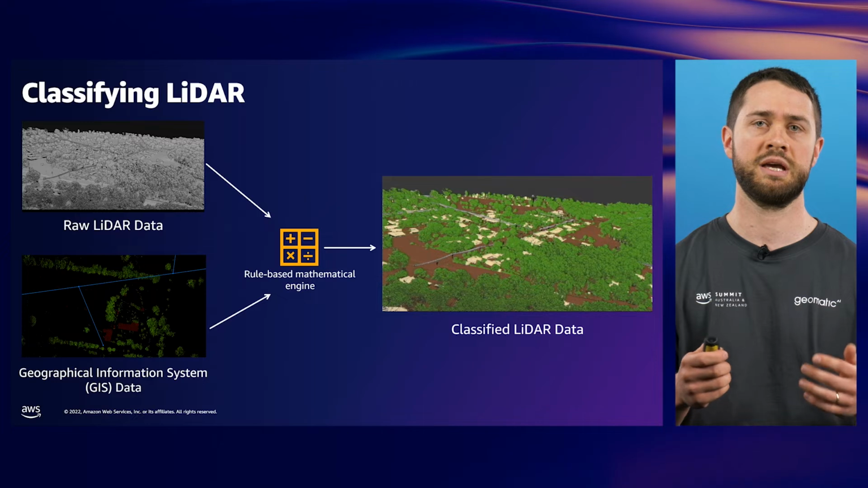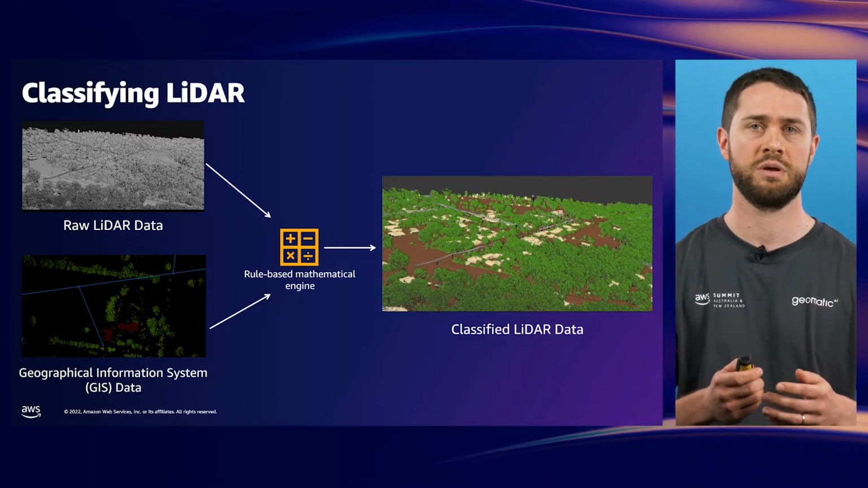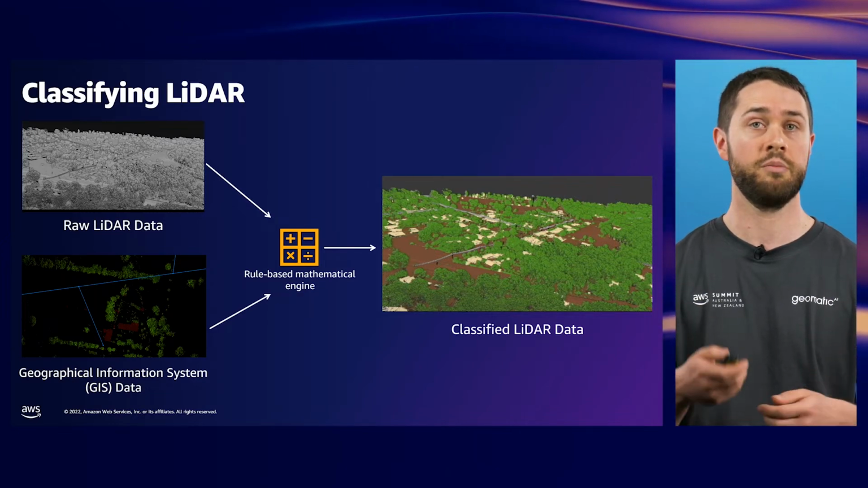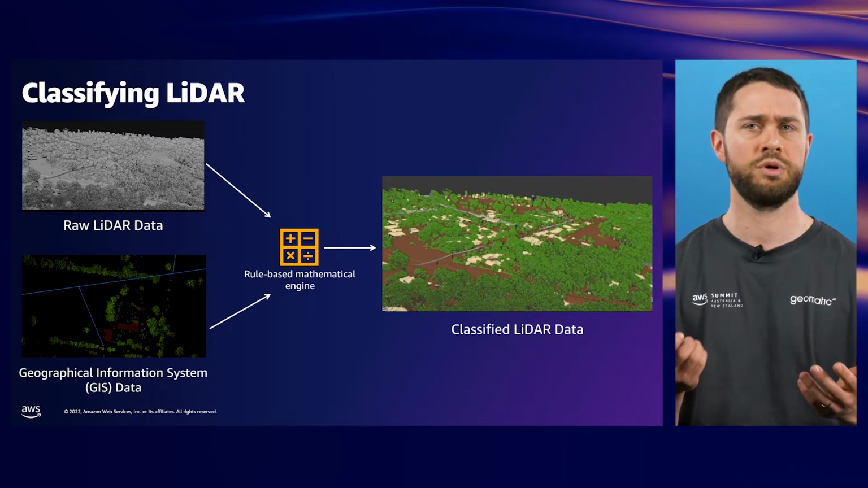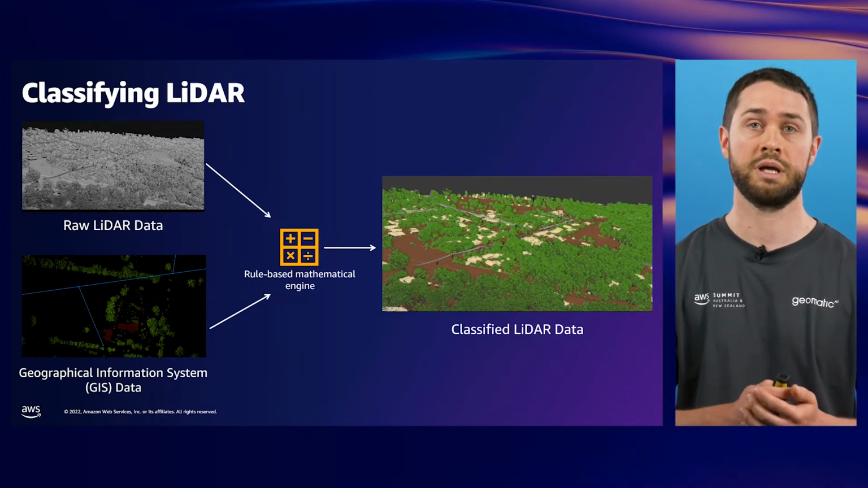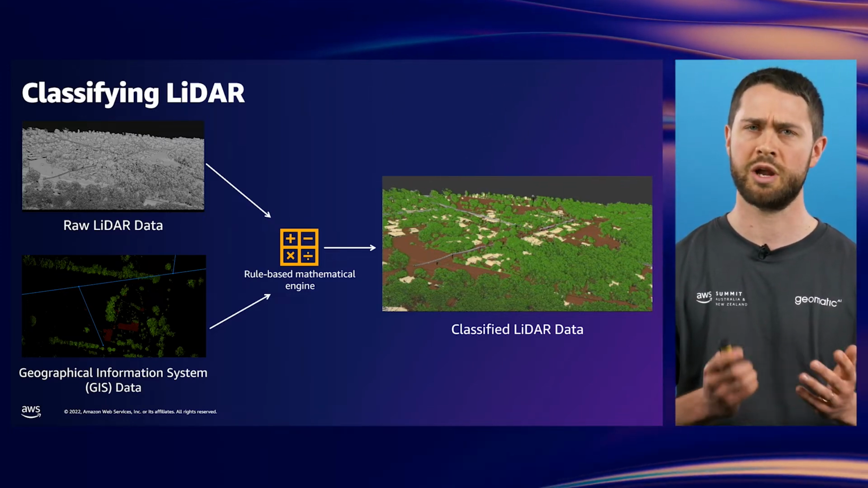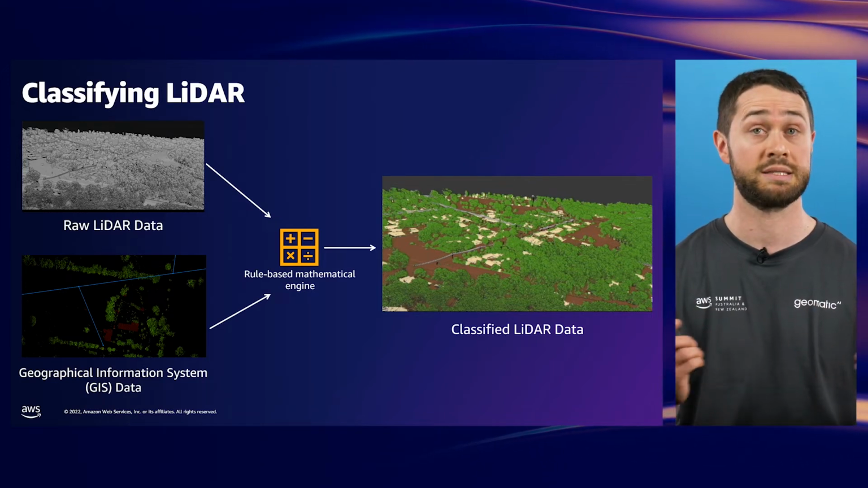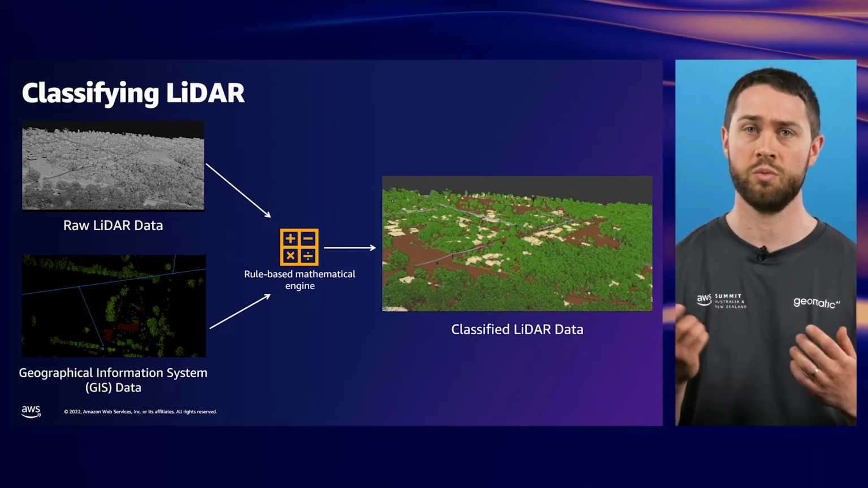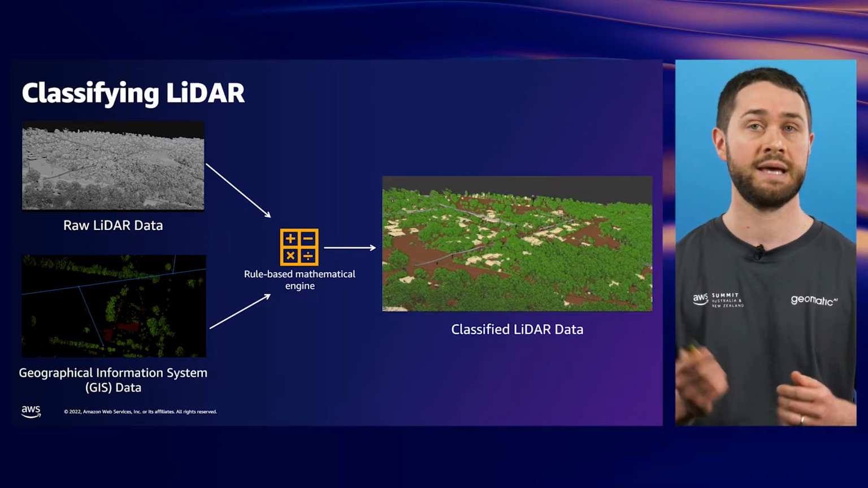Our LiDAR classification engine is the first step in this process of powerline safety assessment. Until recently, this was implemented as a rule-based classifier that made its decisions based on fitting the points to mathematical models of objects of interest. Alongside the point cloud, the legacy classification engine also required data from a geographical information system, or GIS, as an input. This GIS data stores the position of the poles and wires, and this was used as a hint to help classify the network assets.